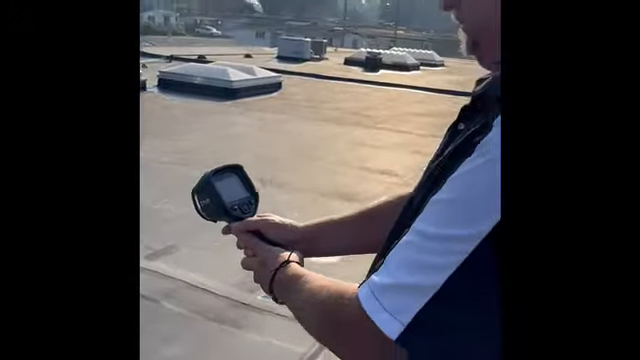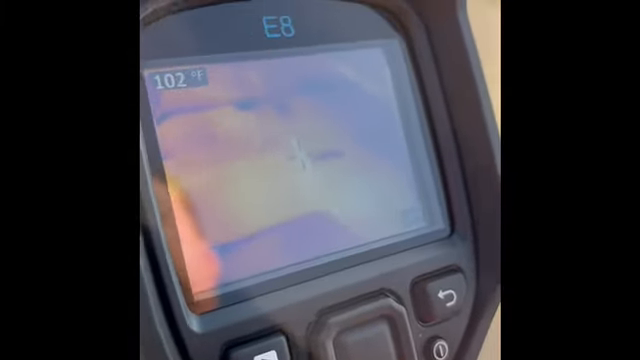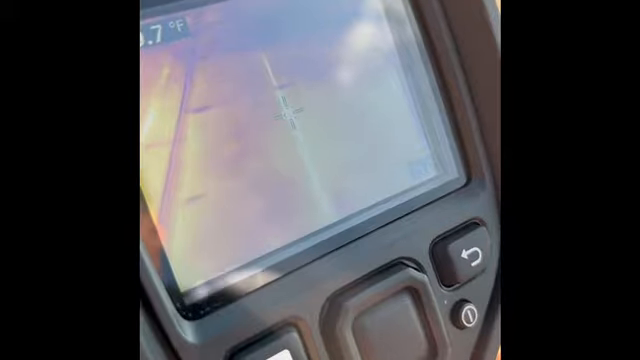All right, so Lenny, what are we taking a look at here? Right now we're looking at the thermal image here, and it's showing the thermal bridging of the heat loss between the insulation joints and the insulation underneath the EPDM roof. You can see the temperature change from the bright yellow to the duller colors. You can easily see the change in temperature. Actually see the thermal bridging between the insulation joints.